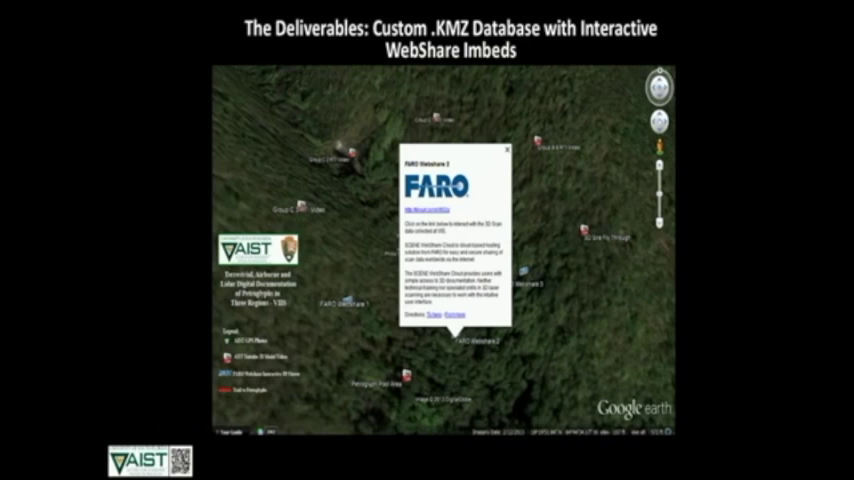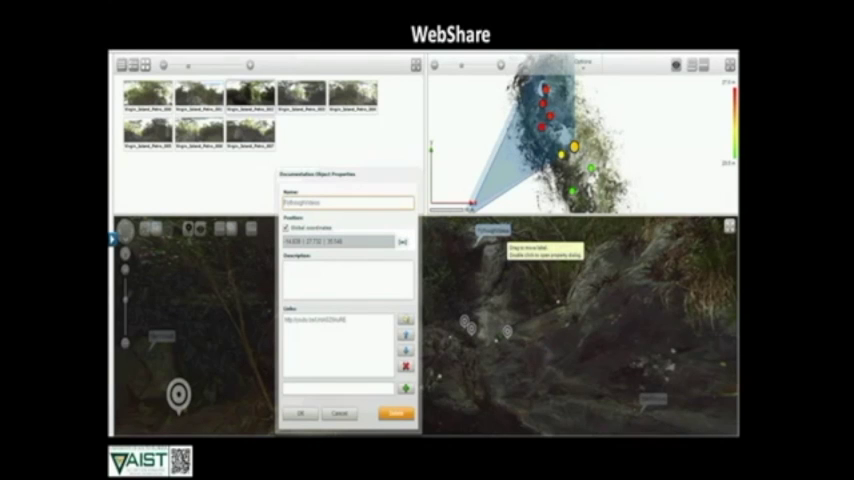Again, creating these custom applications so that the Park Service can actually utilize this data for their everyday management, but also for things like interpretation and education. So in this case, another customized KMZ kind of database, a GIS database, as well as these web shares are important tools for sharing and learning. This is just showing you the web share that's available for this.